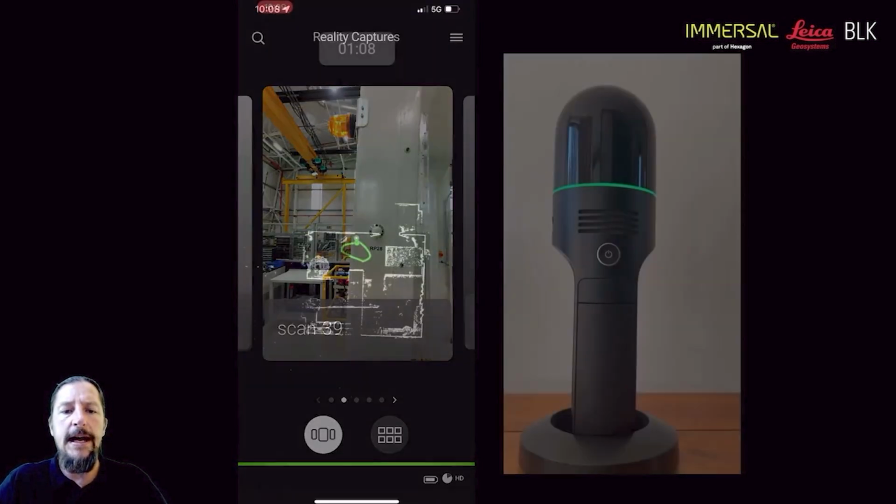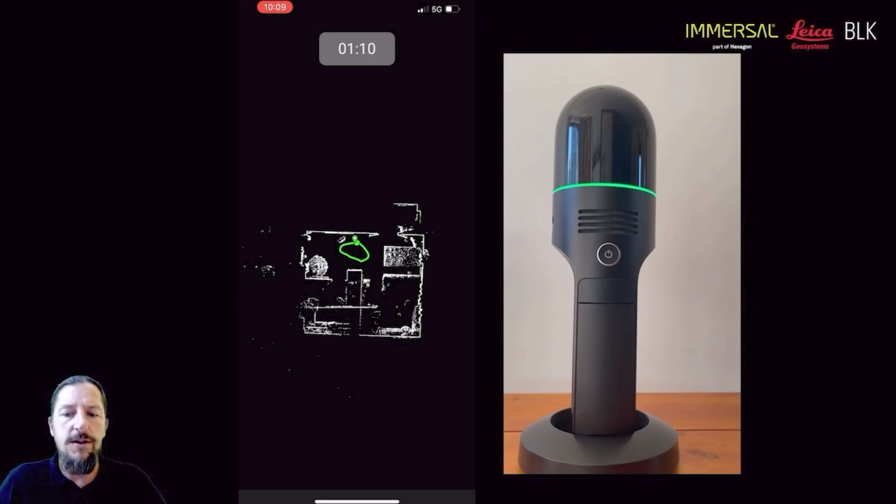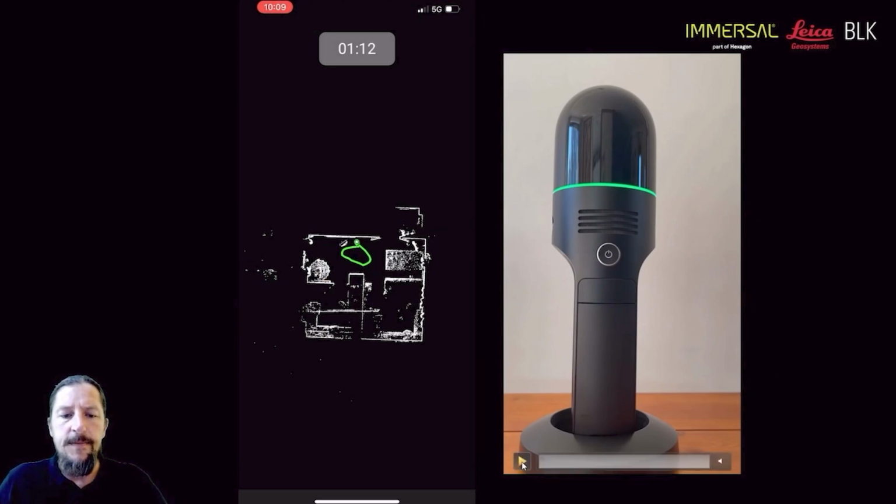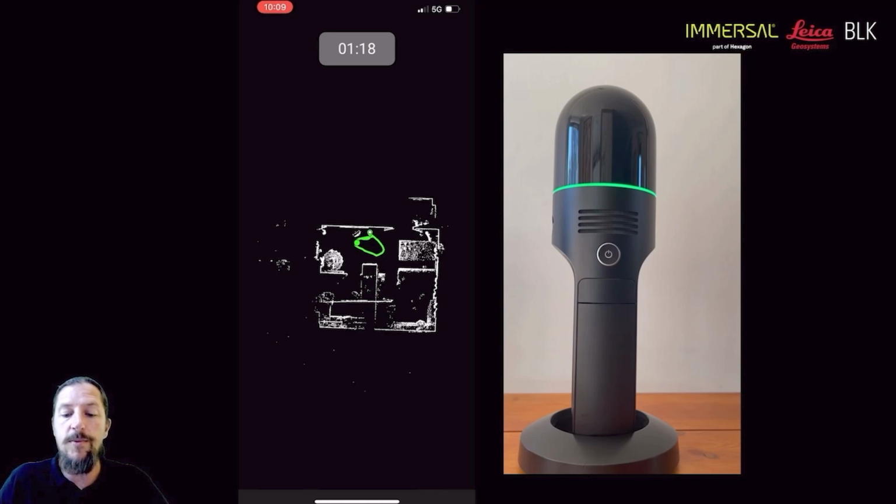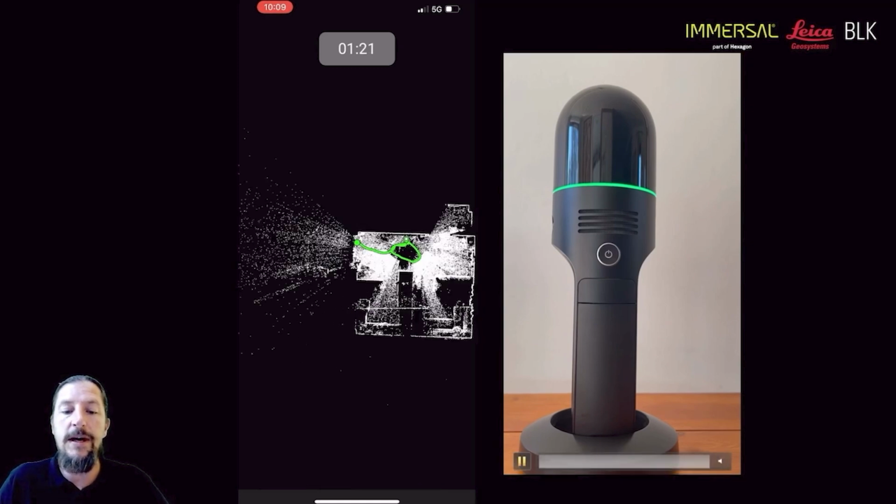When you walk around, you'll see a little green line that's being generated. That green line is what we call the trajectory line. Those are all the poses and the areas where you have walked.